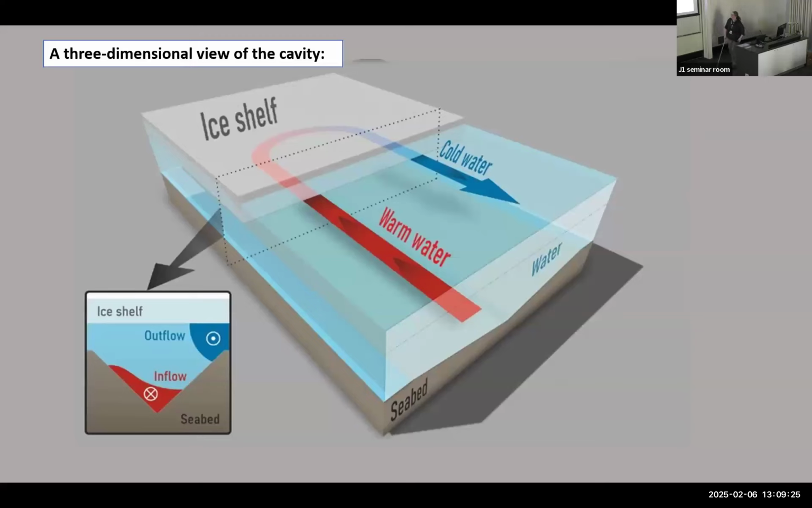And this is a very simplified view of the current system. This is very much based on observations from outside the cavity. So typically you have an inflow inside the deep troughs like this, and then you have a warm salt water leading up, because this is all rotating. It typically leans up on the bank and then flows into the cavity, and then you observe on the western part outflow like that.